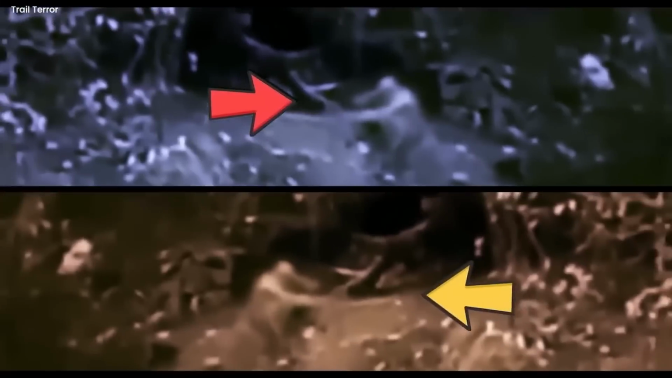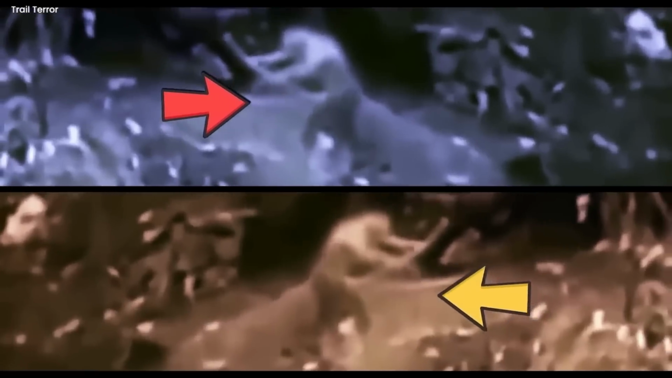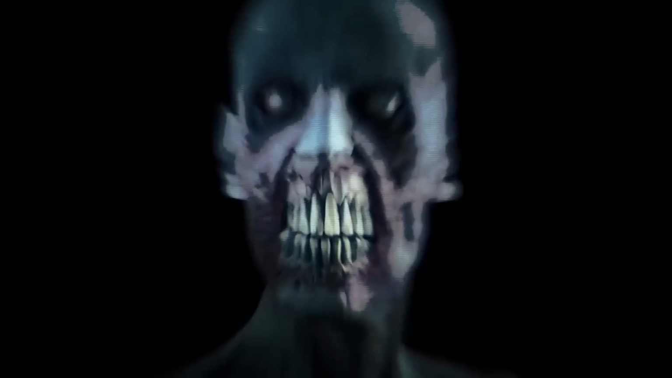The video continued, and the eerie creature went into a dark cave, disappearing completely. This left everyone who watched it in shock. No one knew what that creature was or why it was there. People in the hikers community started talking about strange encounters and ancient curses. This mysterious creature left a lasting mark on their minds, and they were left with so many questions.